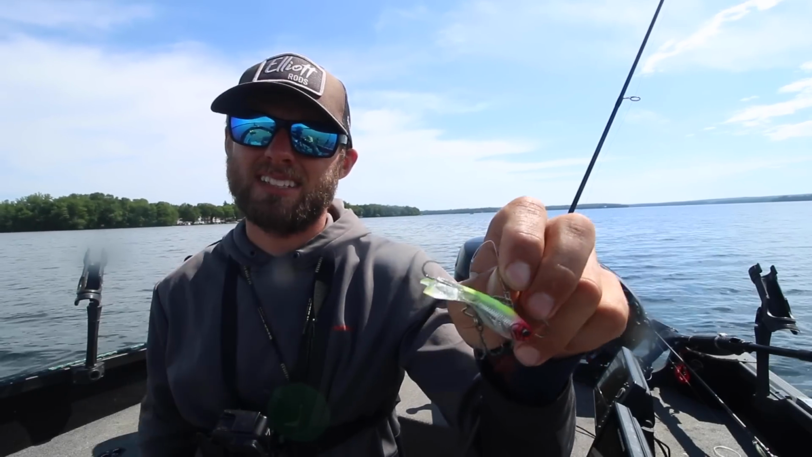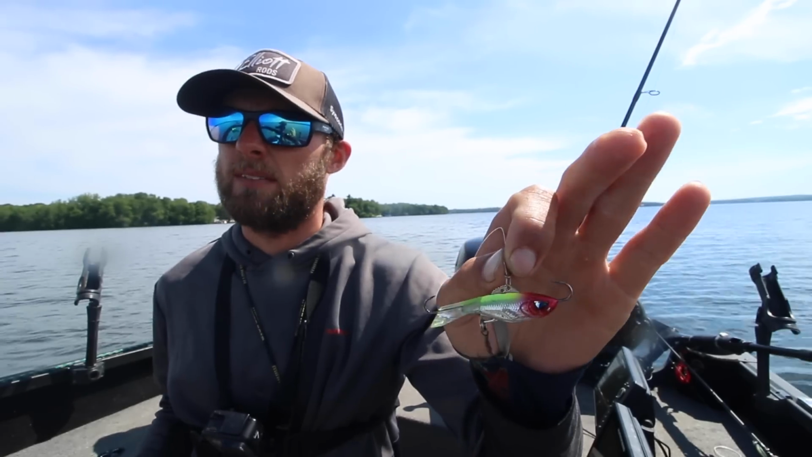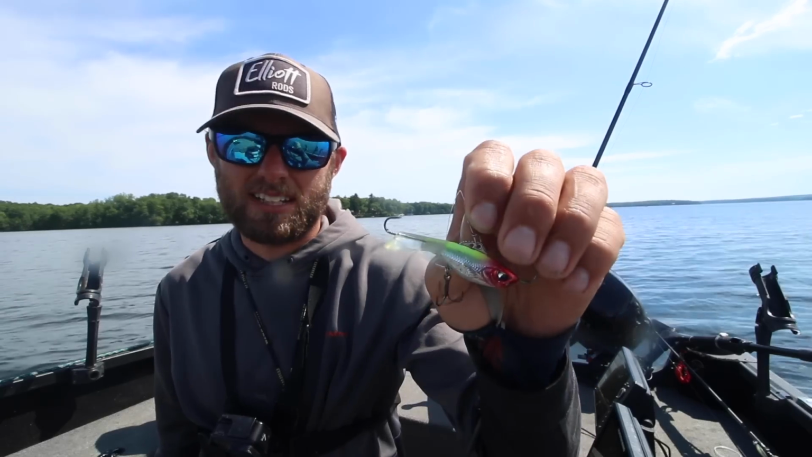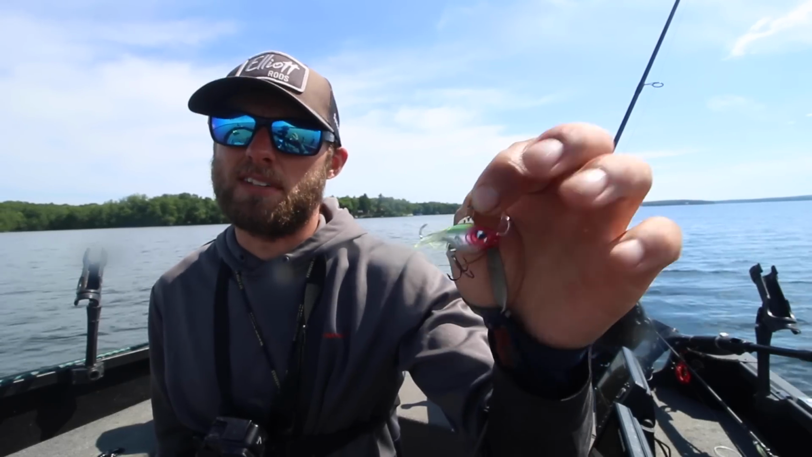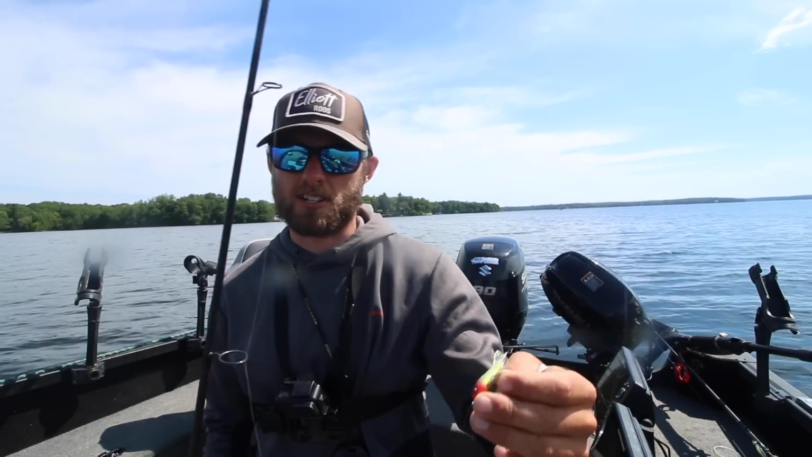I like the bigger size. I like the bigger profile, and I like the fact that it sinks extremely quick. If I'm fishing a little bit shallower, sometimes I'll go down to the next size smaller, but this is the 28 gram. I think it's like a 2 inch, and it is very heavy. It's almost an ounce. It's extremely fast sinking, and fishes extremely fast.